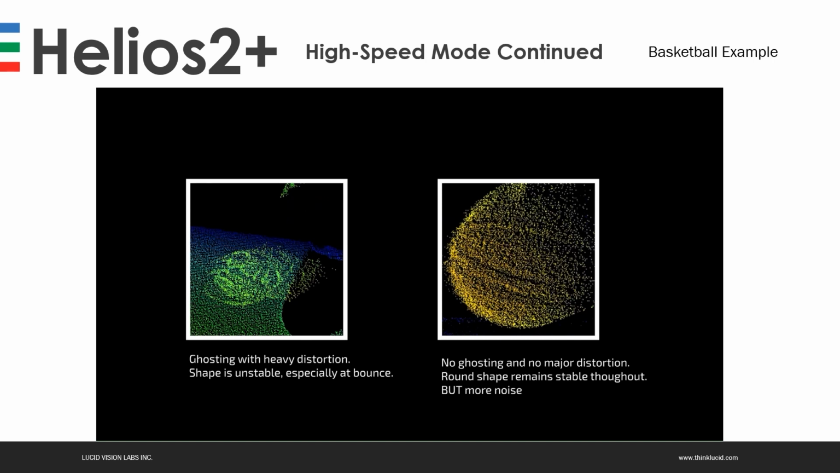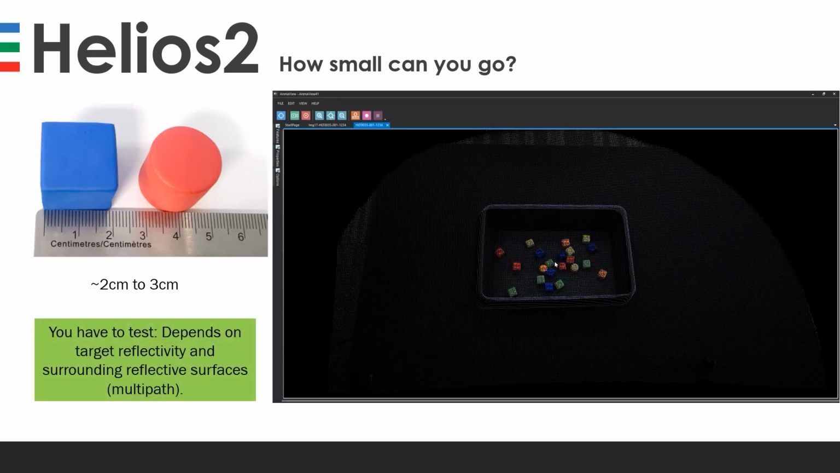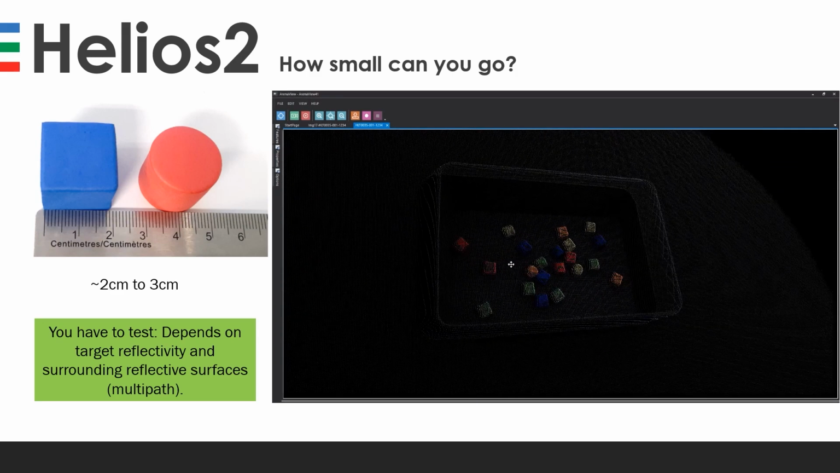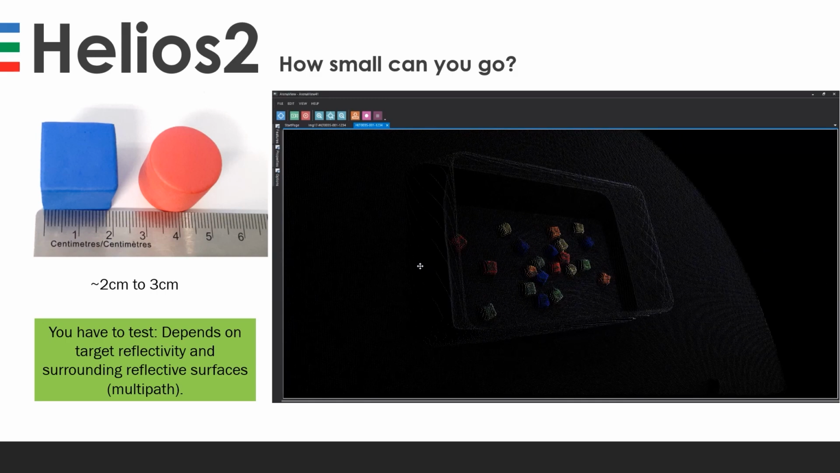So that's it for the Helios 2 Plus. And overall, a standard question, we have a Q&A session at the end, but this question always pops up, so we'd like to answer right away. How small can you go with time of flight? There is not a single answer. This will depend on your scene, on the objects, on the reflectivities, and on the surrounding surface.